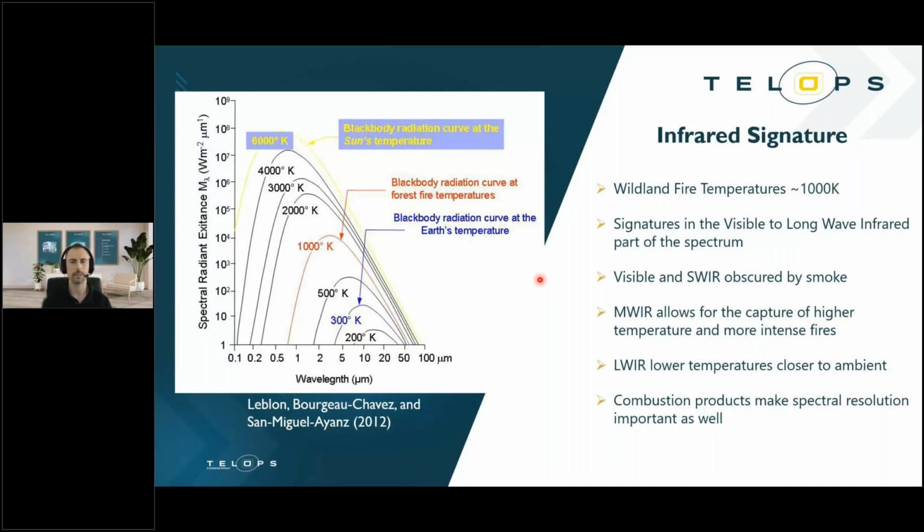A couple things need to be considered. Of course, smoke is a big one, as is reflectance of other surfaces such as the sun. The visible is great to see fire, but as soon as there's a little bit of smoke, that can completely obscure your image. The shortwave is great because it has some transmissivity through smoke and is able to catch the really hot parts of the fire. But once the smoke gets a little heavier, that too can become obscured by smoke. So we like to focus a lot on the midwave and the long-wave infrared.